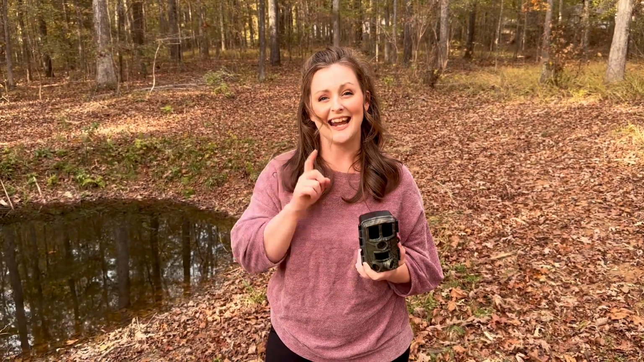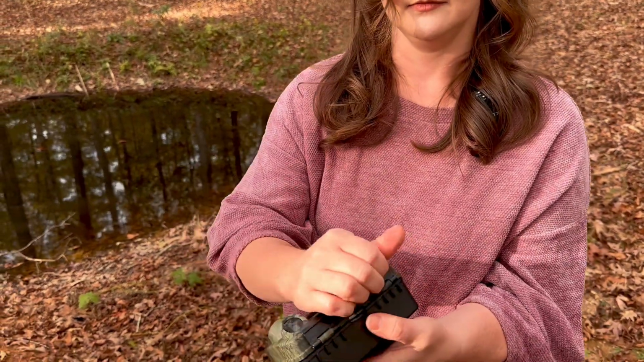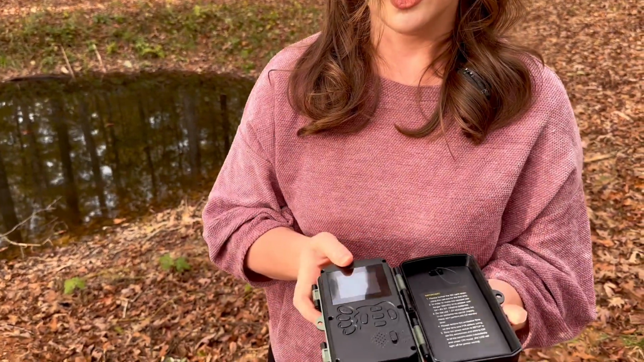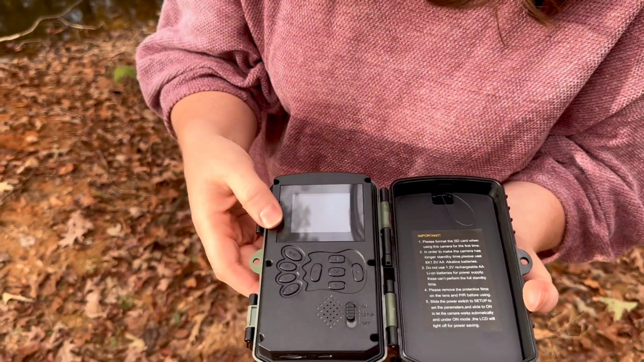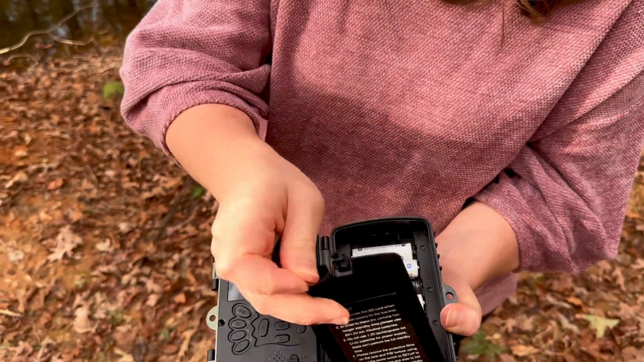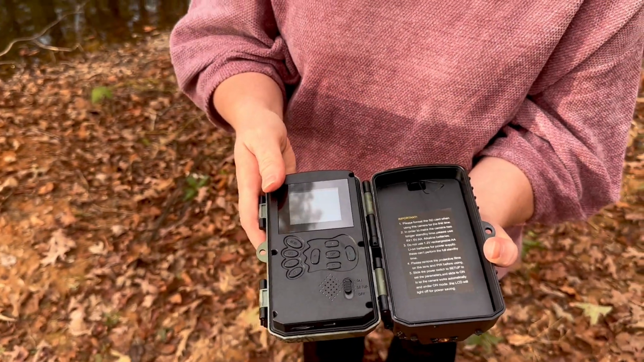It does not come with batteries. It is battery operated. It takes 8 AA batteries. It has these little latches here on the side, and you can open it up. This is also how you would set it up here. You can turn it on, turn it off. This is where your batteries go. Nice and protected and weatherproof for when you have it out in all the weather.